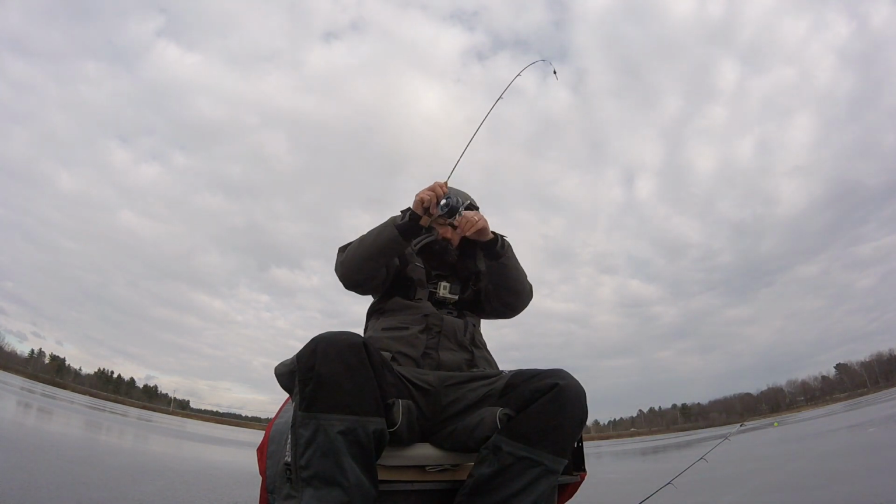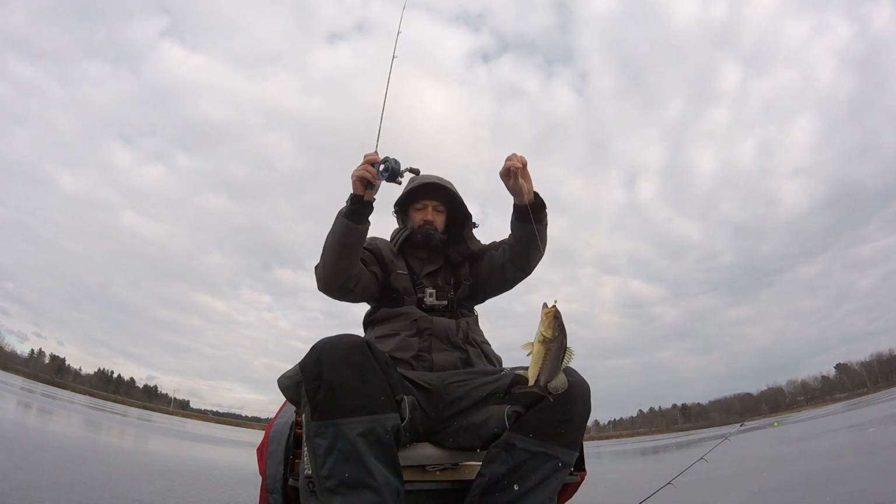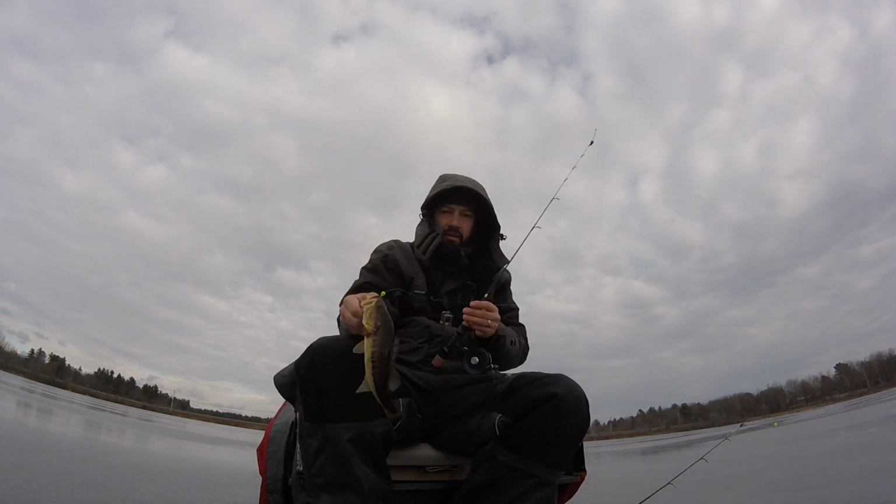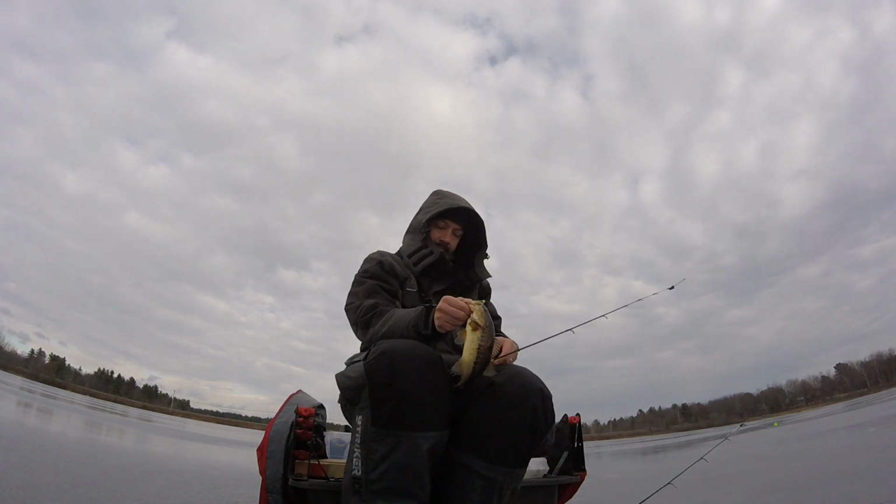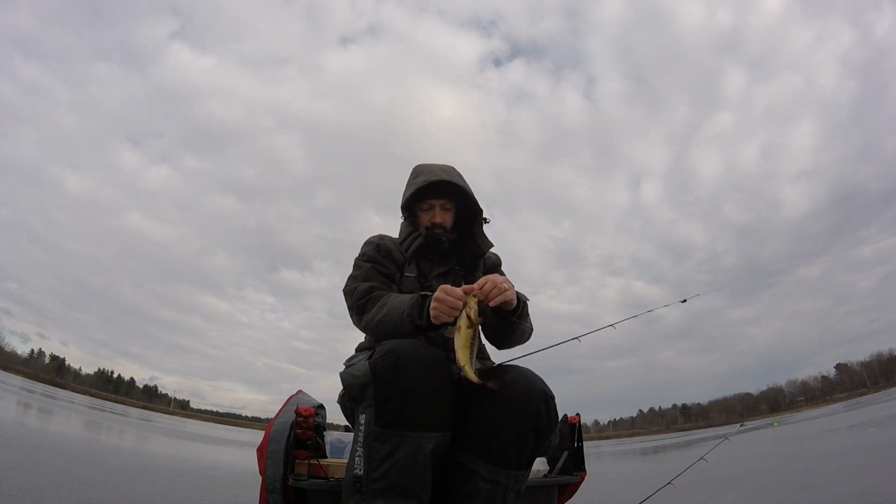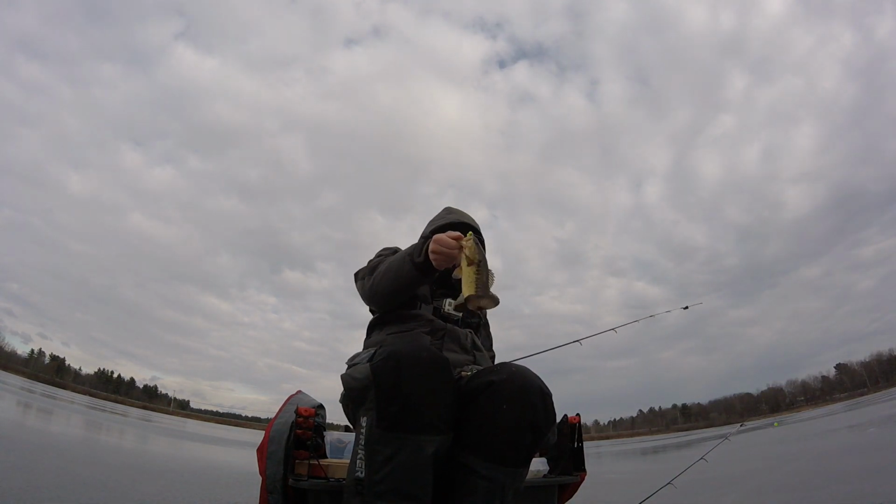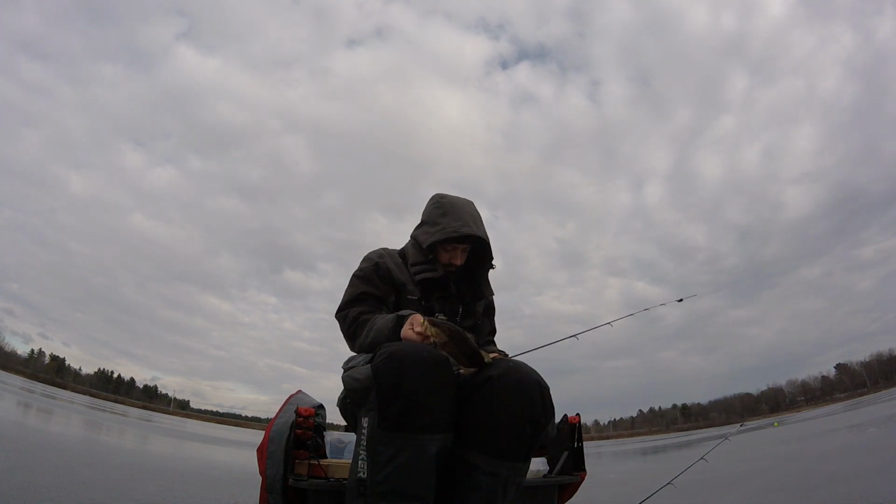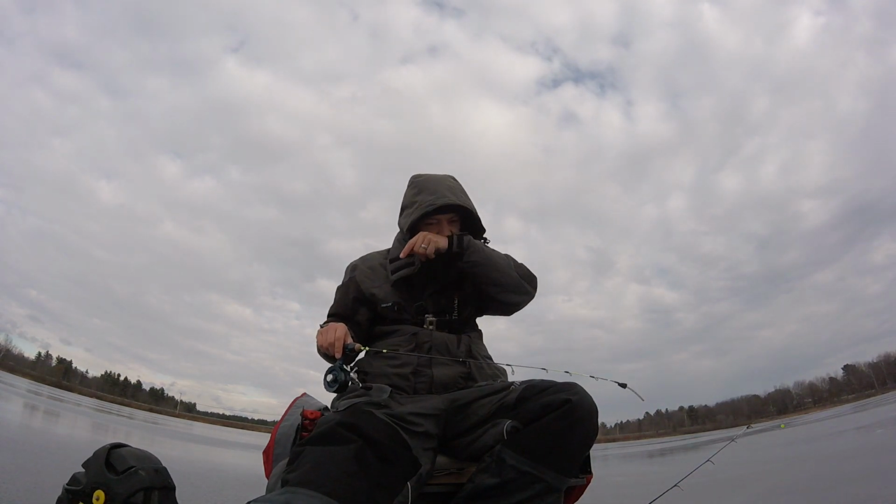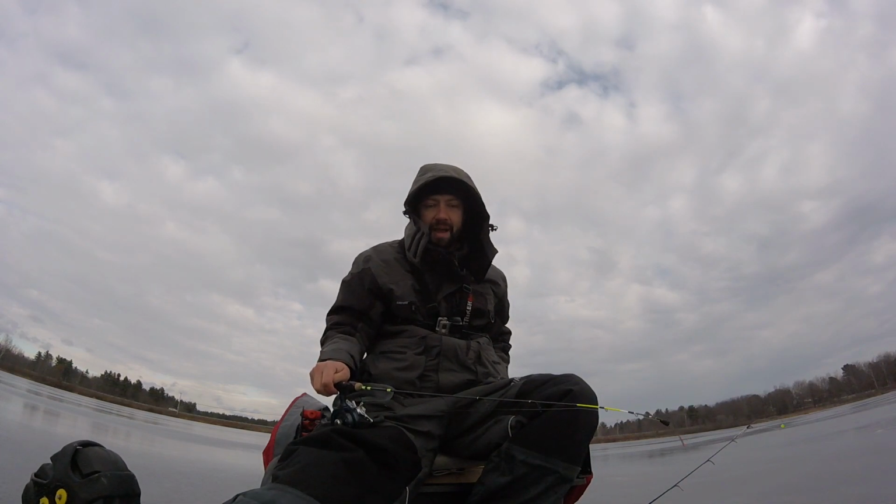Nailed it. Yeah, buddy. Oh, it's a little bass. That's where all my fish are going. It's a little largy. Get a little picture of the little guy. That was sweet. First bass of 2019. Bonus bass.